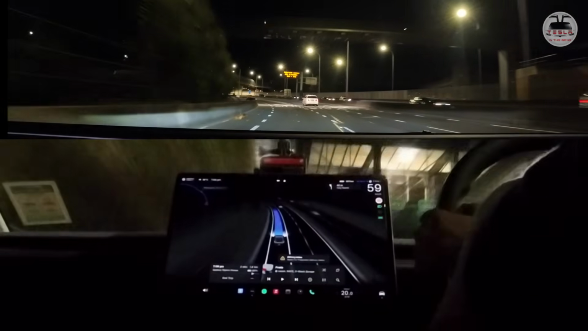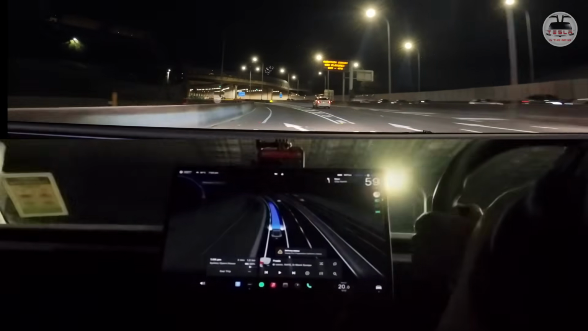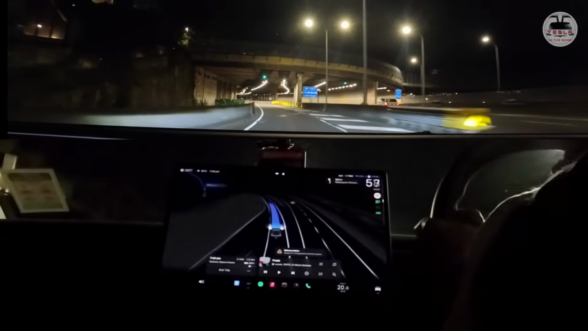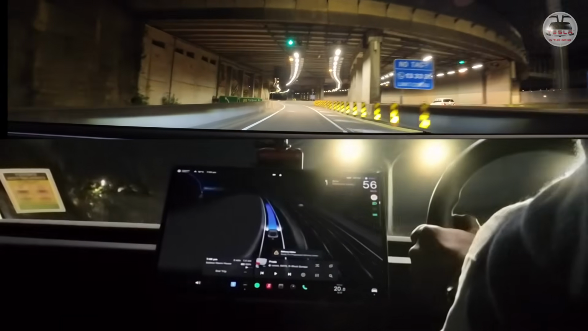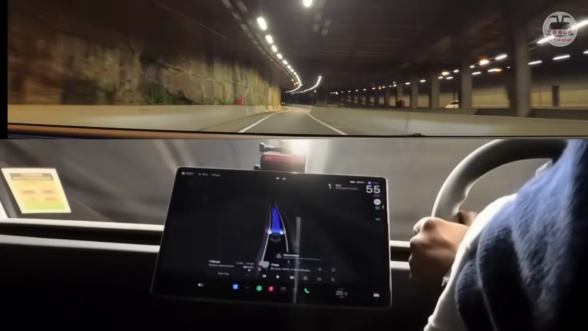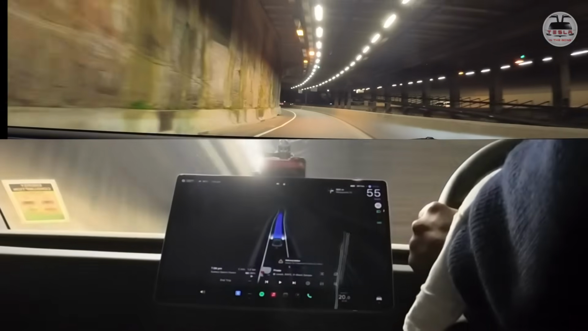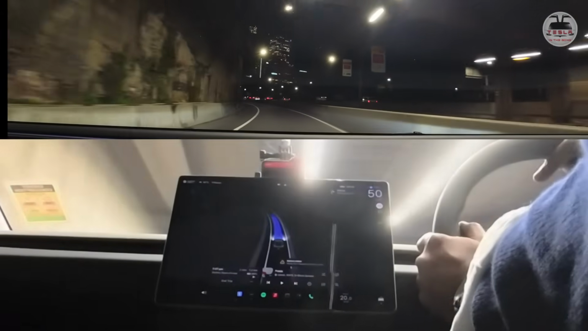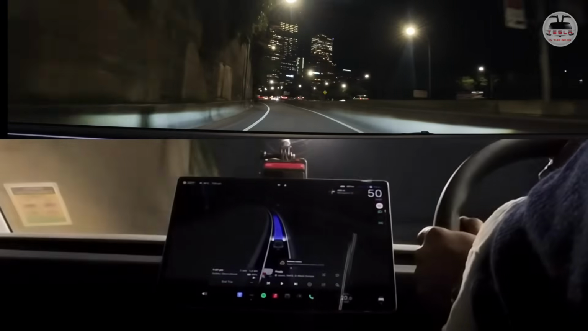So Rajinikanth, your first tryst with FSD is to the Opera House here in Sydney. I'm really hoping that you are liking this, mate. I've used autopilot on my cars. I do have the FSD packages on my cars, and I've used it for a very long time.